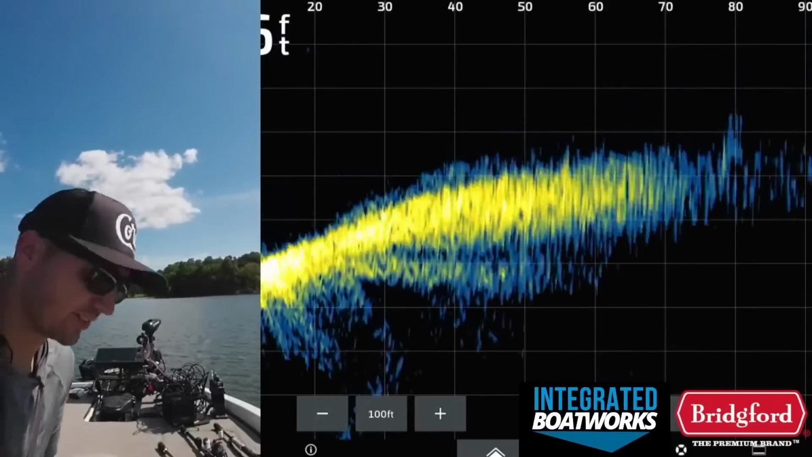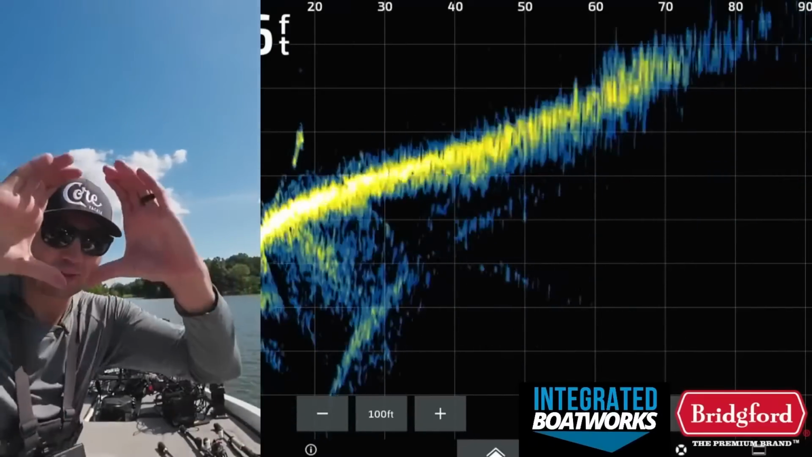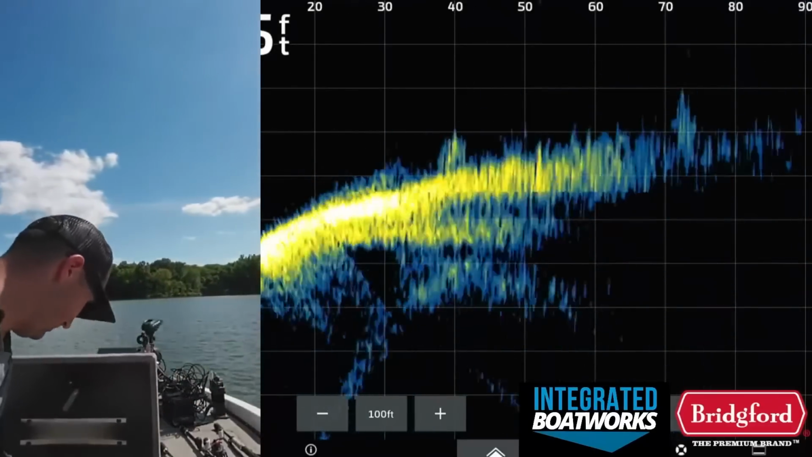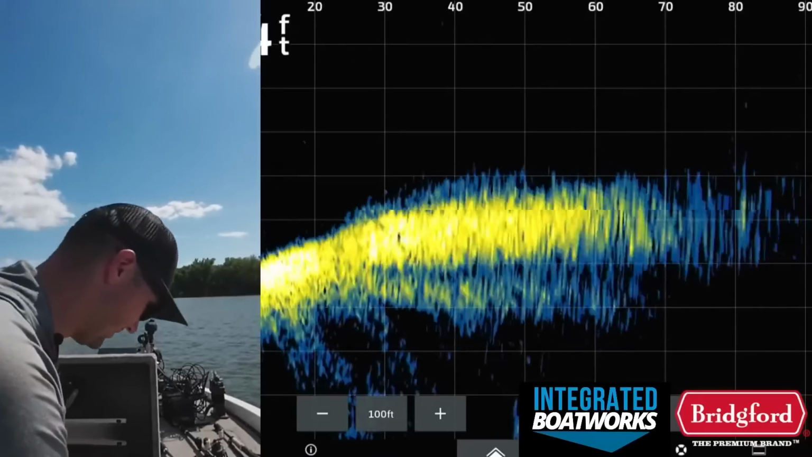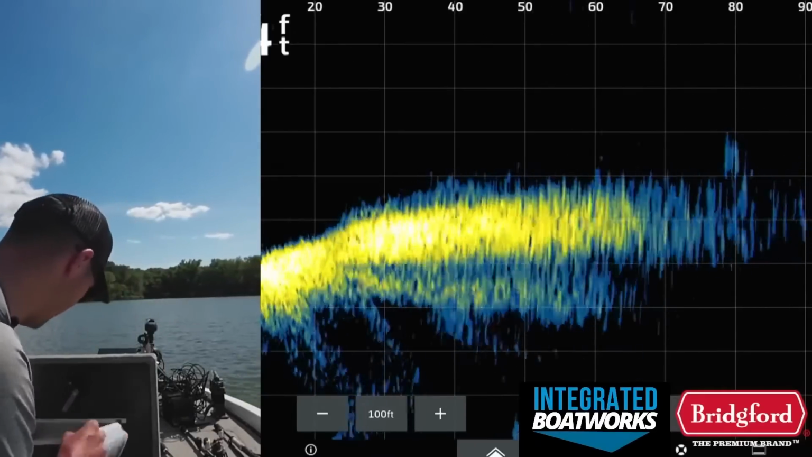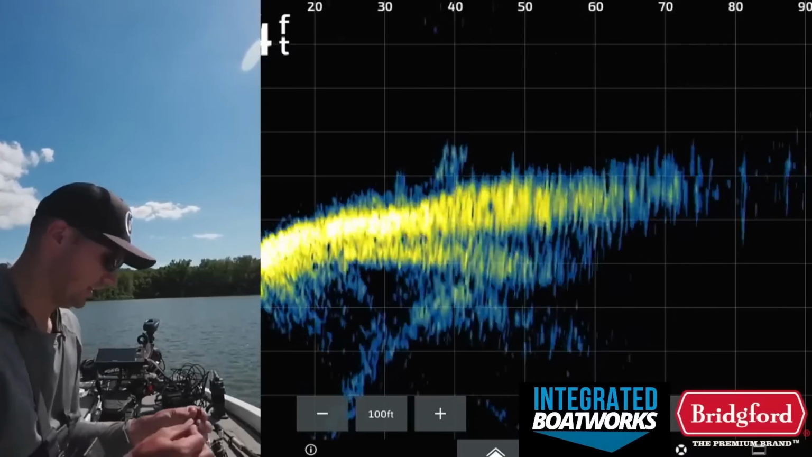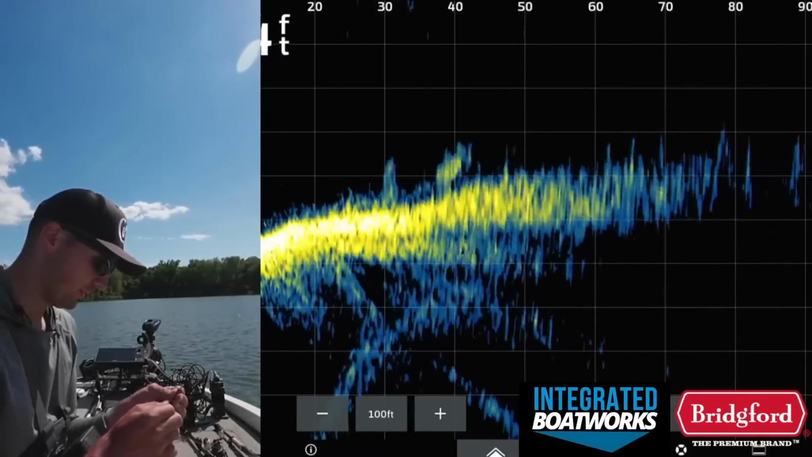Losing big ones, just never fun. His whole mouth, I saw his whole mouth. His mouth was like that. It was freaking big. Oh, it was big, quite a bit bigger than the one I caught earlier. Put it that way. 20-pound test. Setting the hook hard with a heavy action 7'6" rod. Should be able to pin him, but sometimes it just happens.